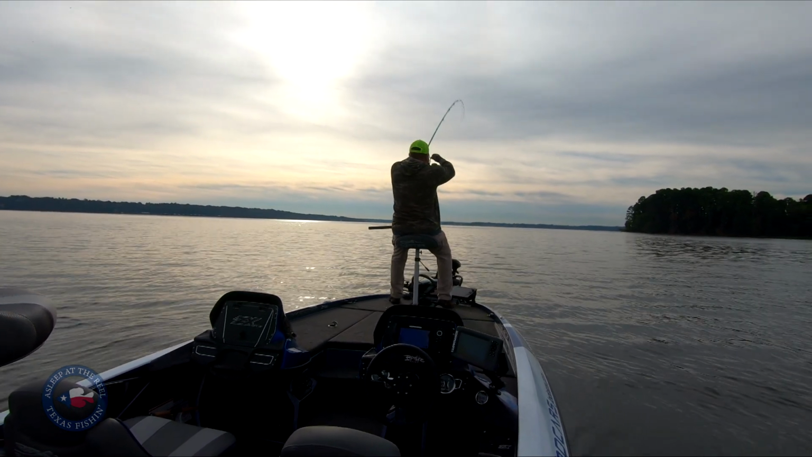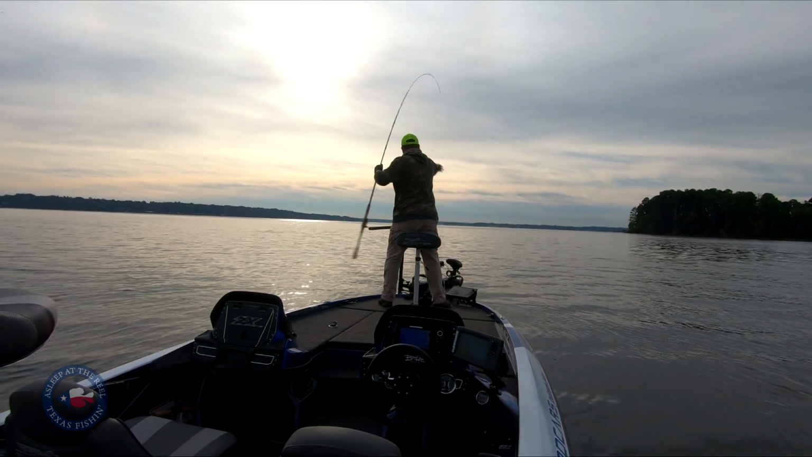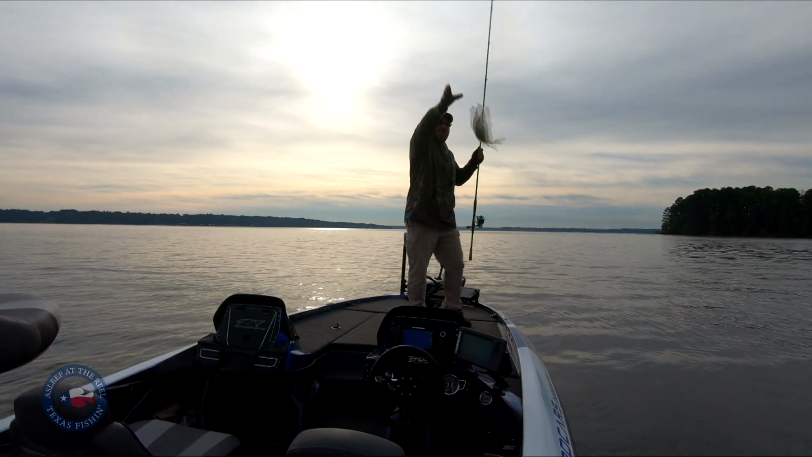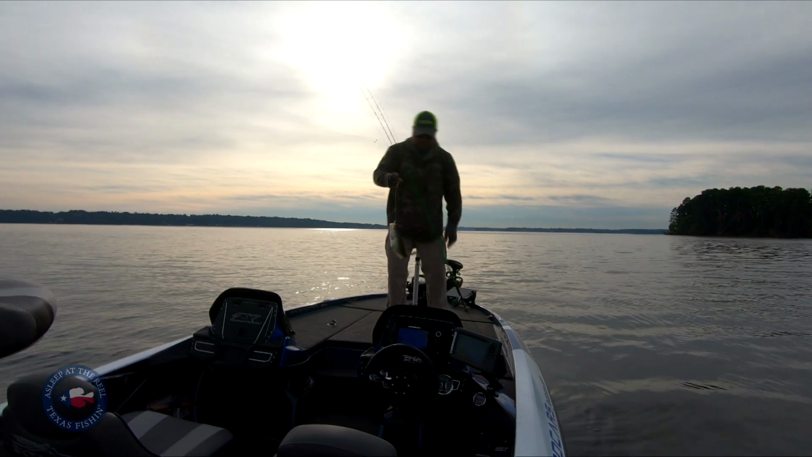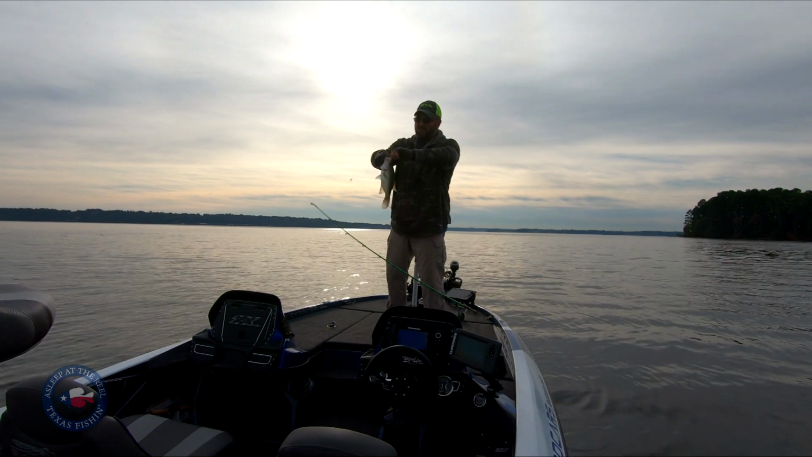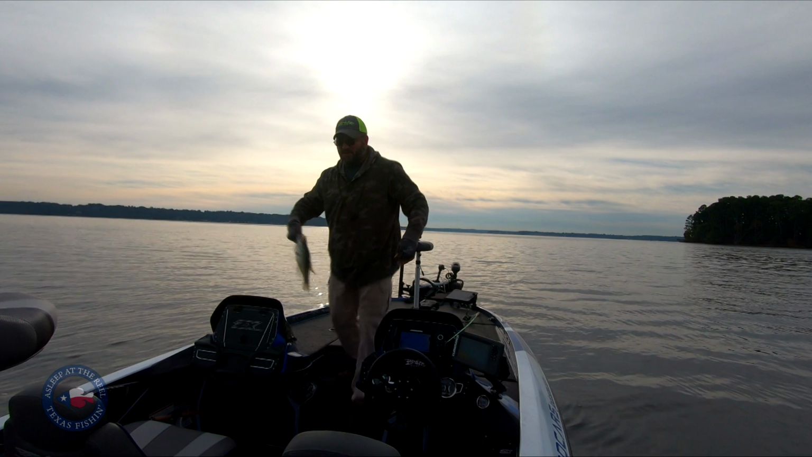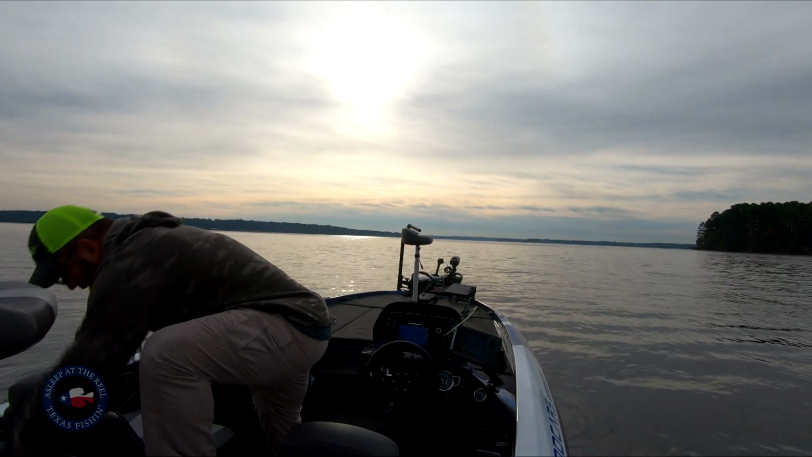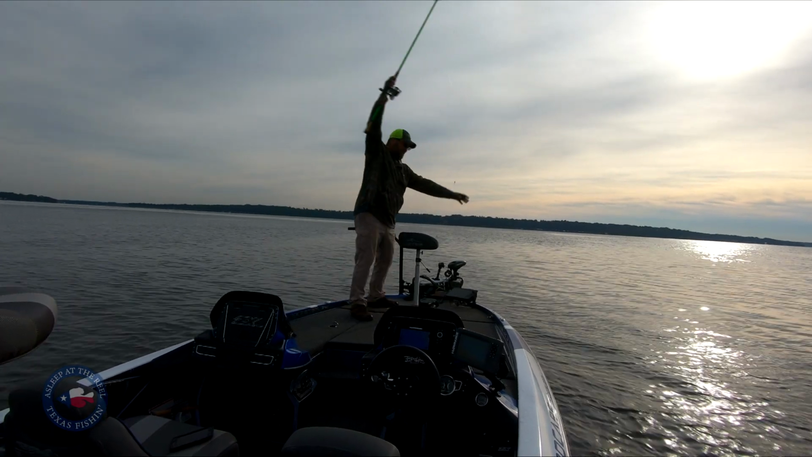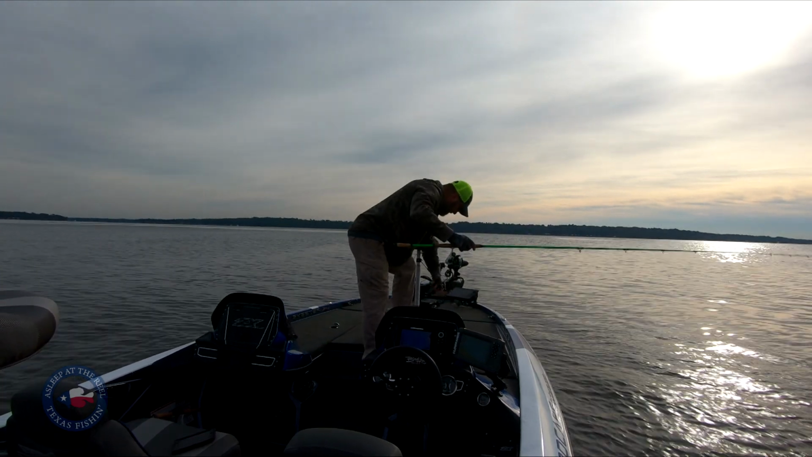Wow, right off the bat. Golly, I just sat there and watched him hit it. Well, good night if I can catch a dang thing. These are much better crappie than I was catching a while ago at the bridge. May need to start culling in a minute. All right, time for a little crappie nibble.